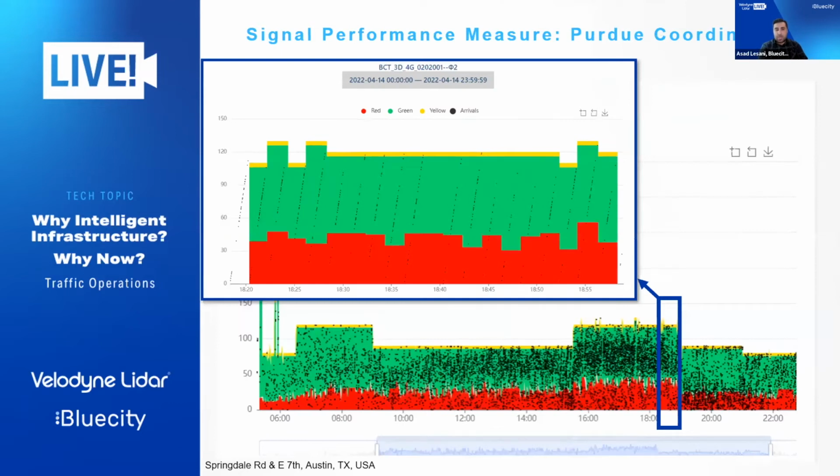One of the other parameters that I want to quickly talk about is the Purdue coordination diagram. Most of the previous measures we saw were about how we can measure operational issues at a specific intersection. But if you have a coordinated system, or an arterial where you want to generate a green wave, the Purdue coordination diagram is the chart that can be helpful.